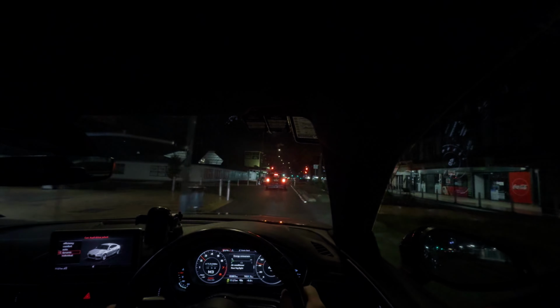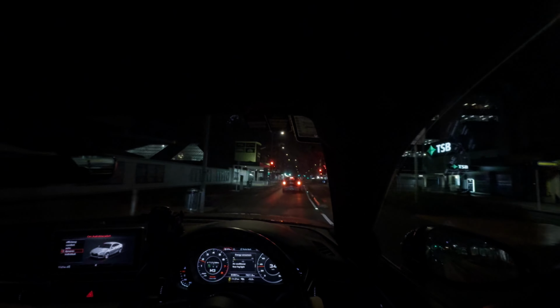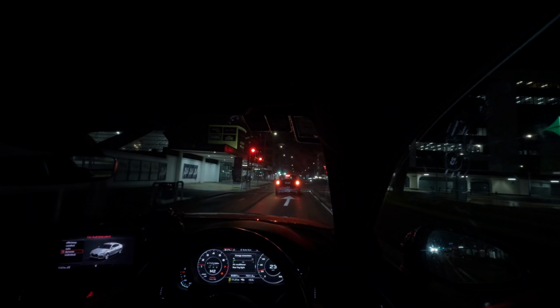Hey, it's a red light. This guy's a race car driver. I low-key want to race. Like an actual launch. Scott, don't.